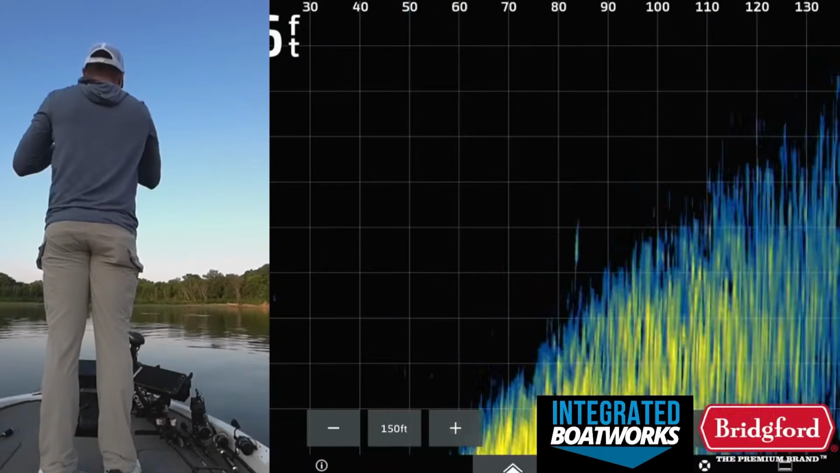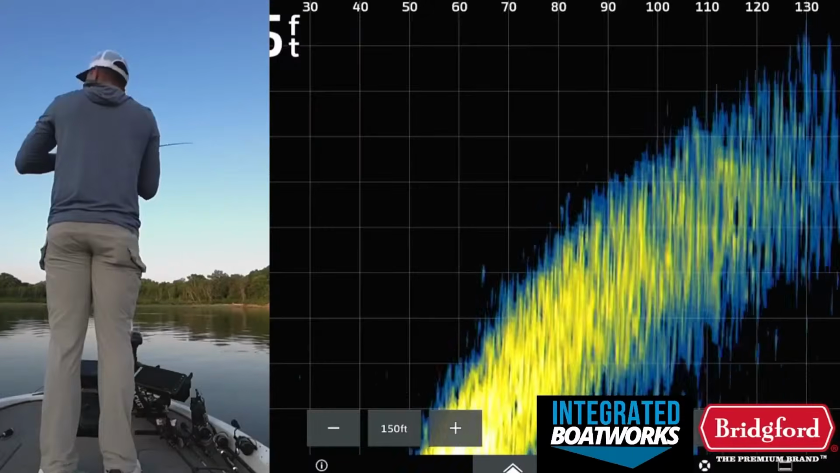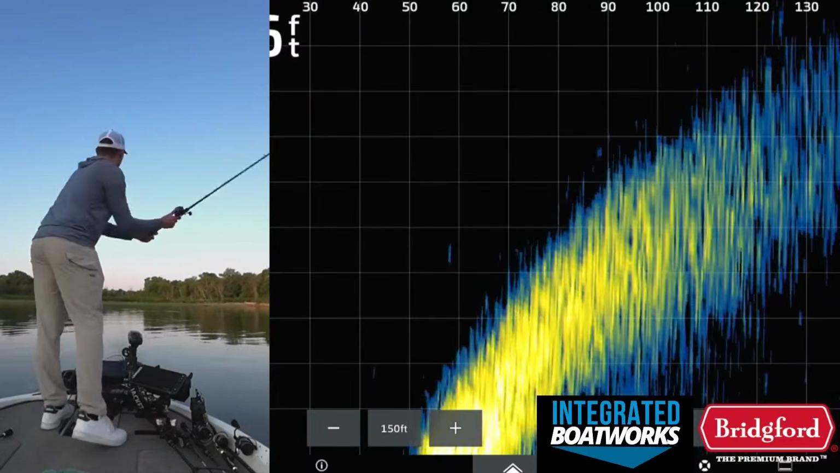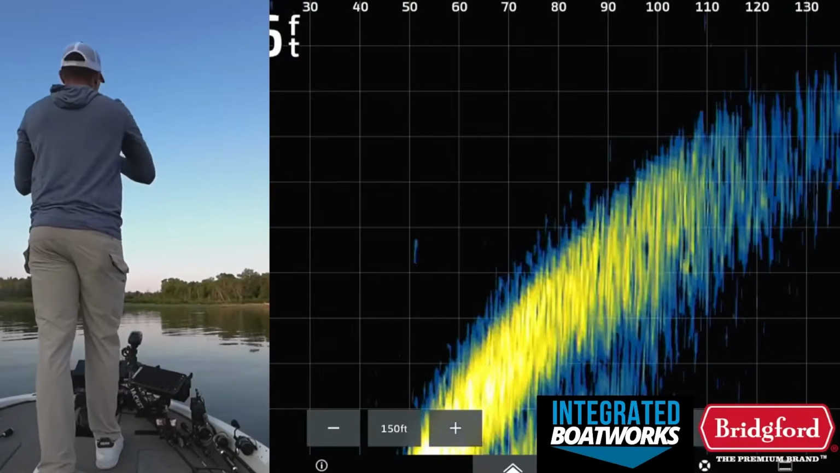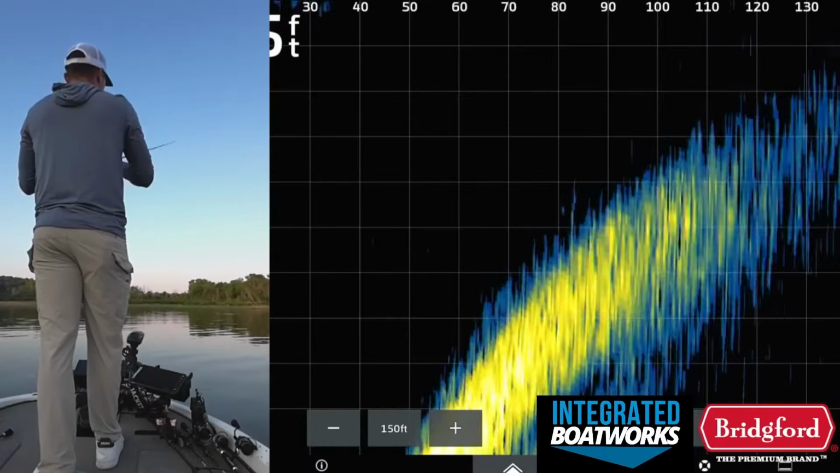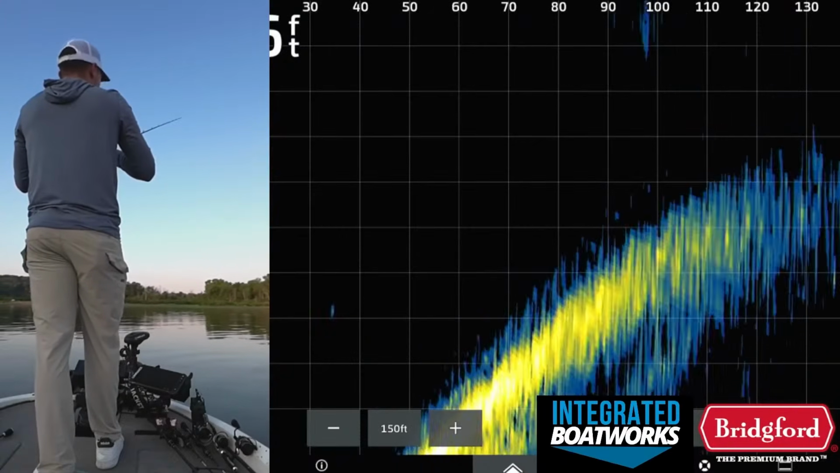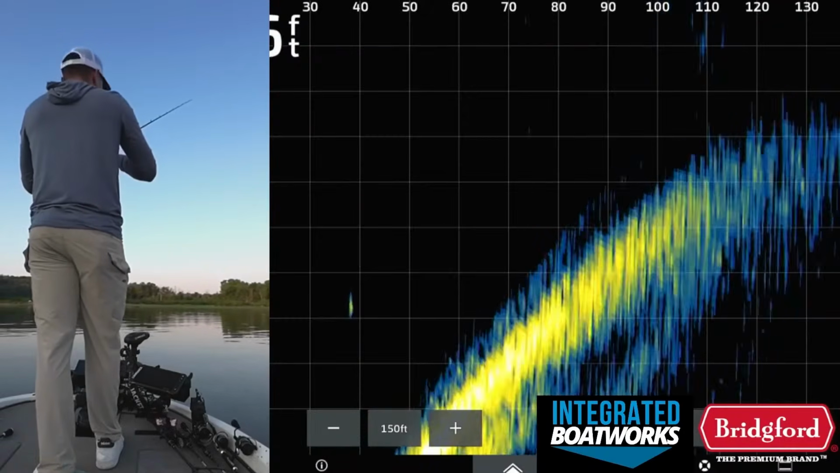Oh my gosh, they're schooling. Oh, get over there. Dang, you're going crazy up on this point now. You spot locked. Get over there. Man, that was a good one too. Eat it, come on. Oh, I can't believe I lost that fish. They're going crazy up on this point.